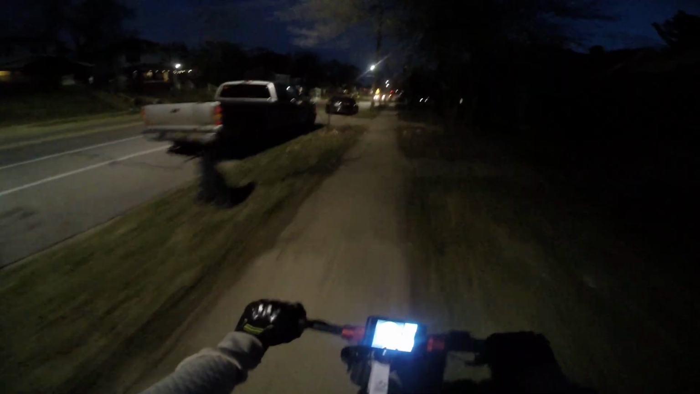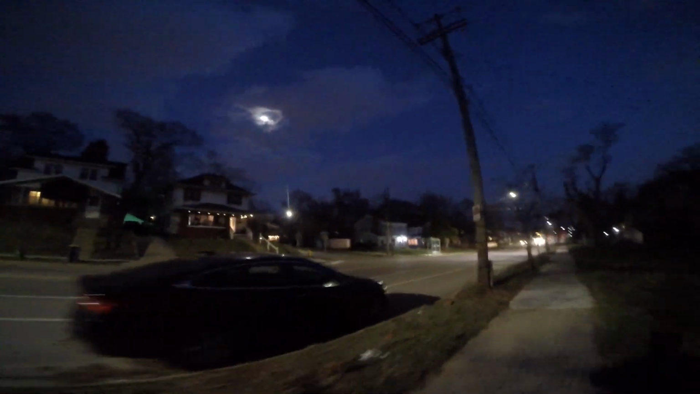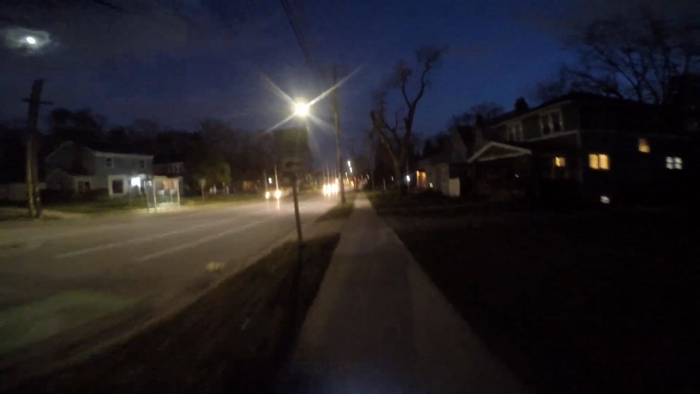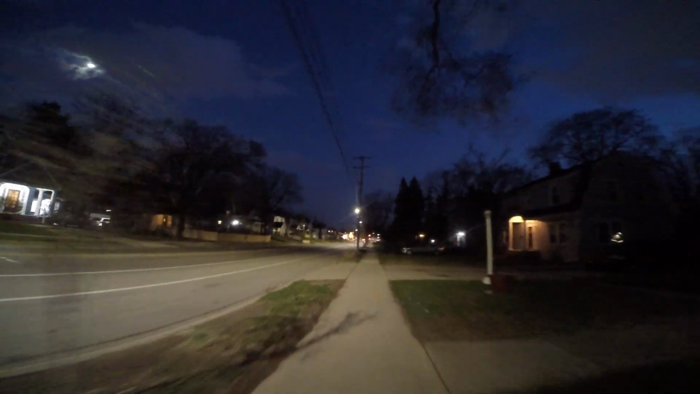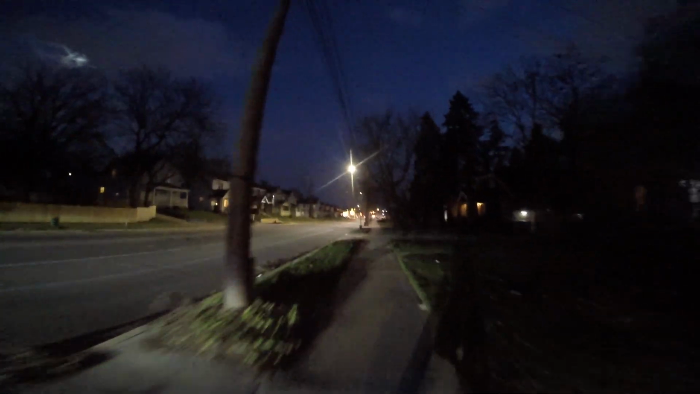I need to put some brakes on it, but if you can look down there, if you see it, that thing don't have no space for a caliper to get put on there. So I don't even bother. I'm not ever really speeding anyways.